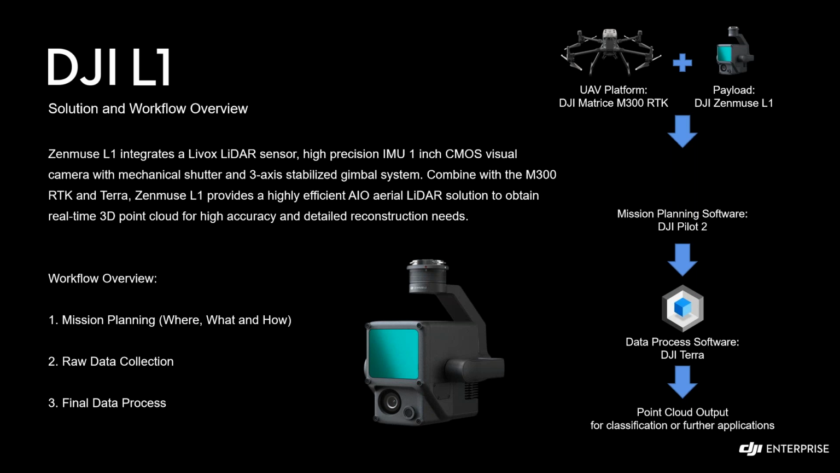A lot of times when it comes to mission planning with other systems, it's very important that you consider how long your flight lines are. DJI automatically takes care of that for you, which simplifies that process. It takes some of those variables out so that you have more successful missions.